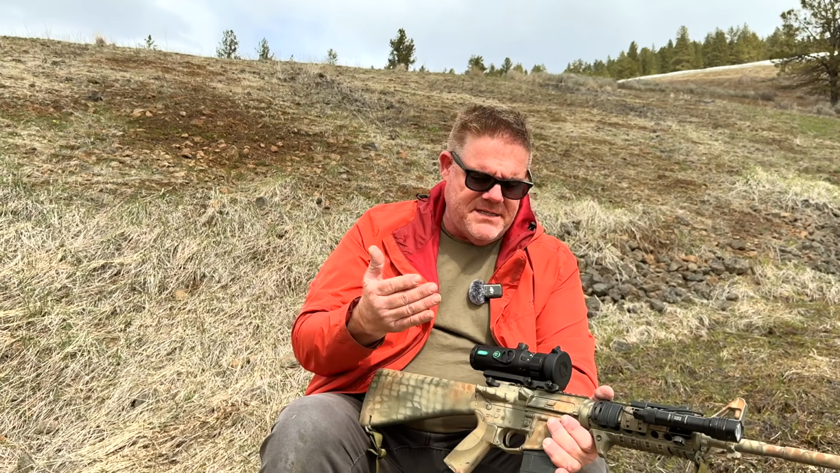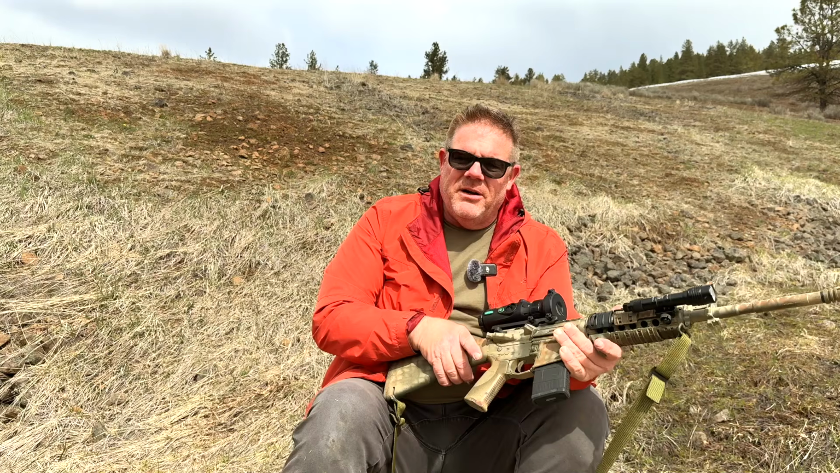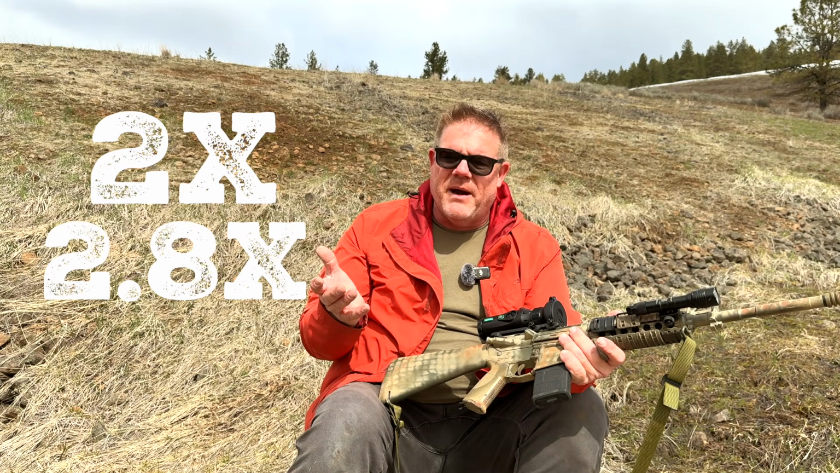The cool thing about the MT1000, the software on board the device automatically senses the different lens and adjusts all of your optic settings for that different lens. And that's actually pretty high-tech and pretty dang cool. The 35mm lens is a 2x power, and the 50mm lens is a 2.8x power lens.